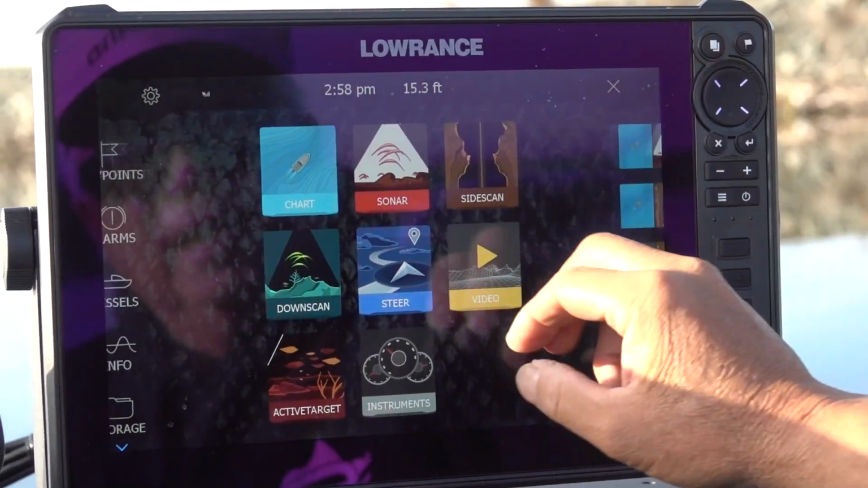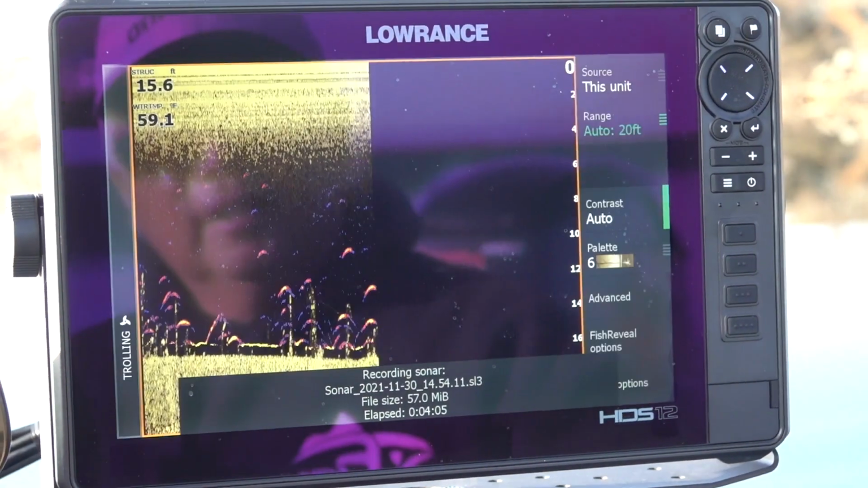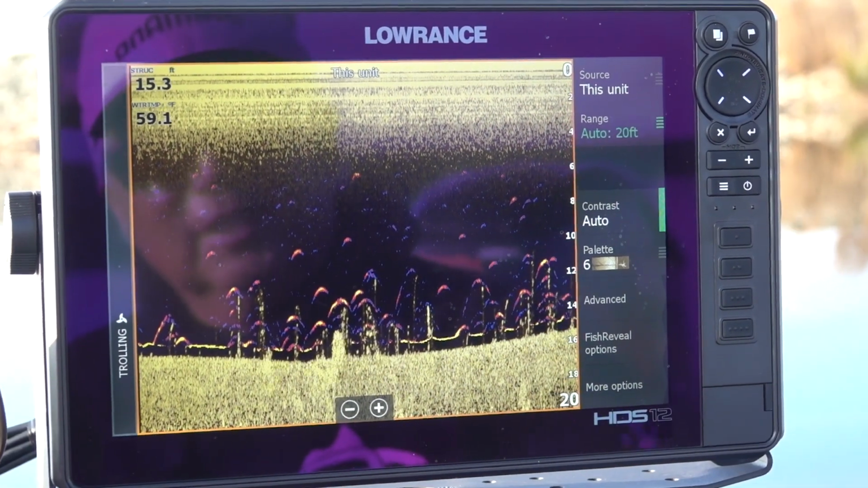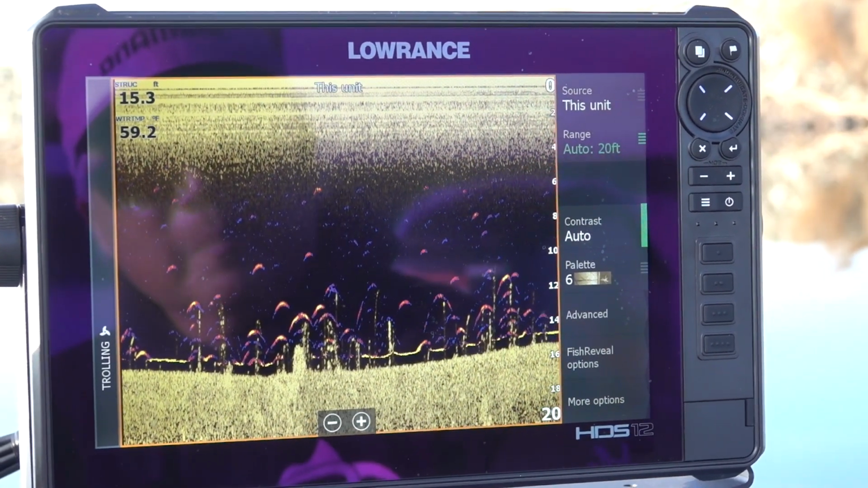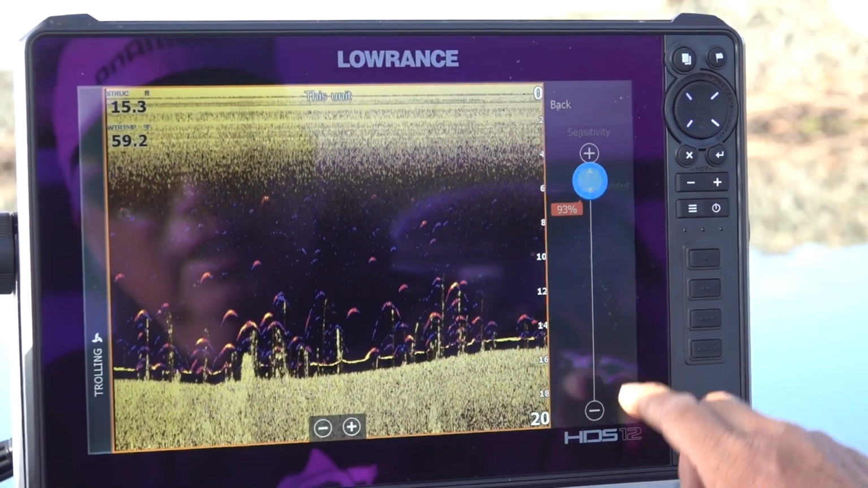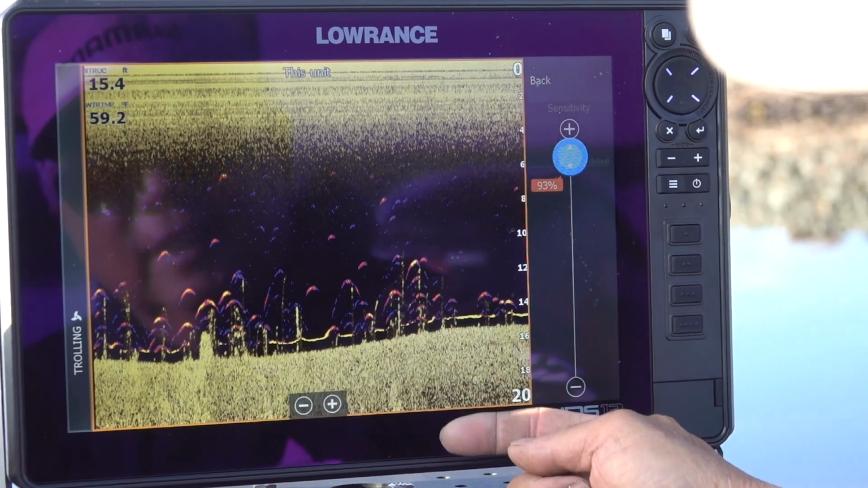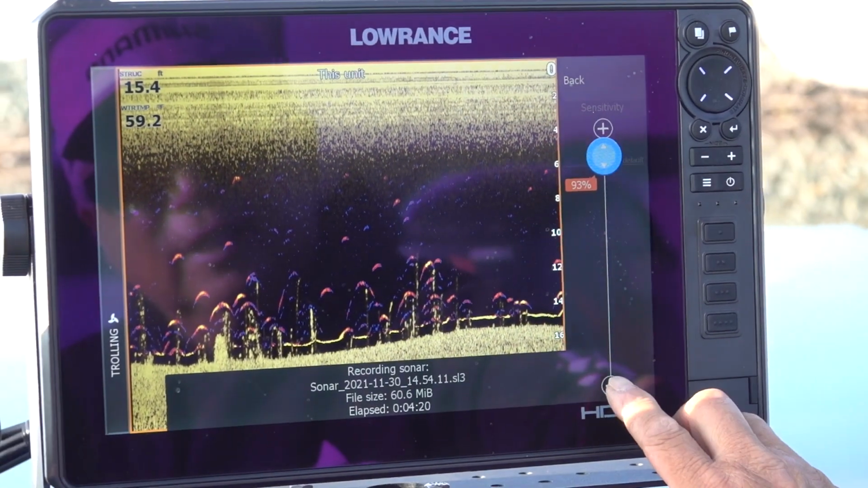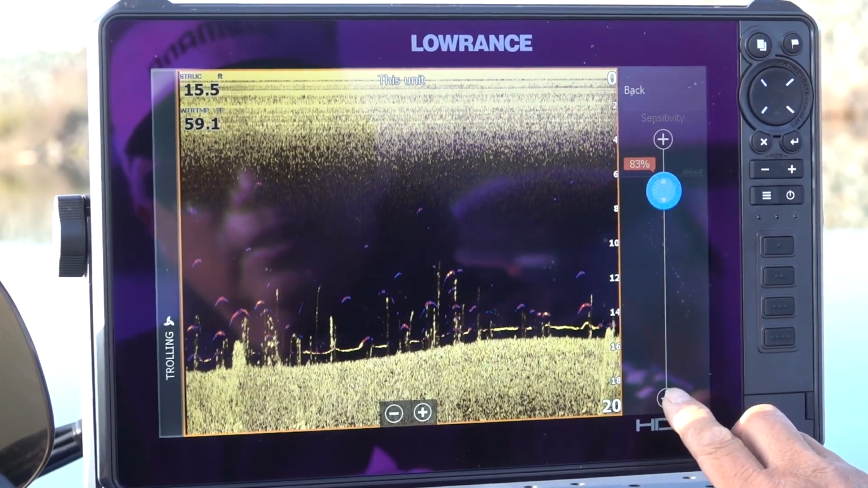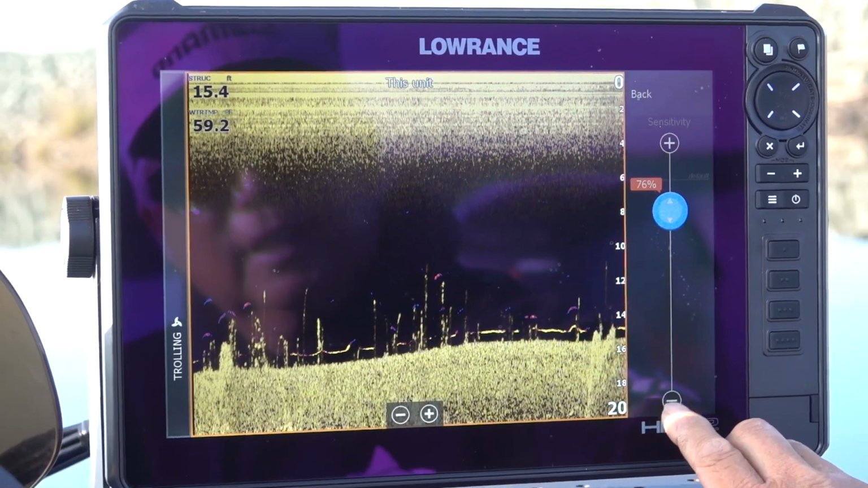Then we go into DownScan. Total different creature. There's a lot of fish here. So this is on my DownScan. It also has a sensitivity control right here. And basically you always want to set the sensitivity where you see it all the way on the bottom. I'm going to back it down and show you what it'll look like. So I'm bringing it down.